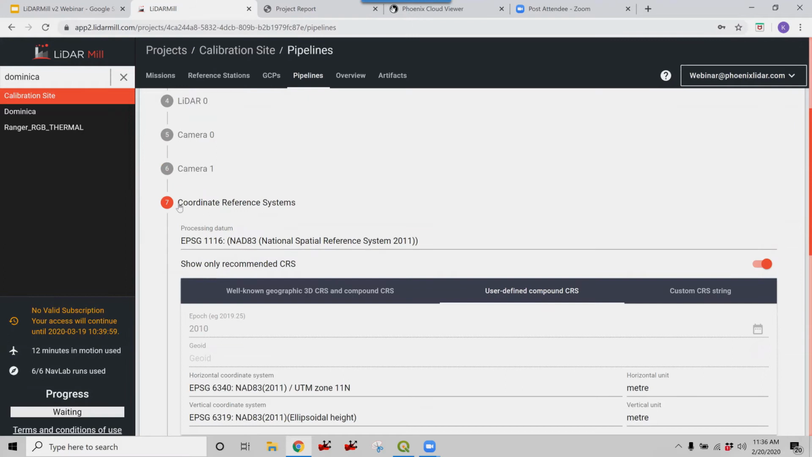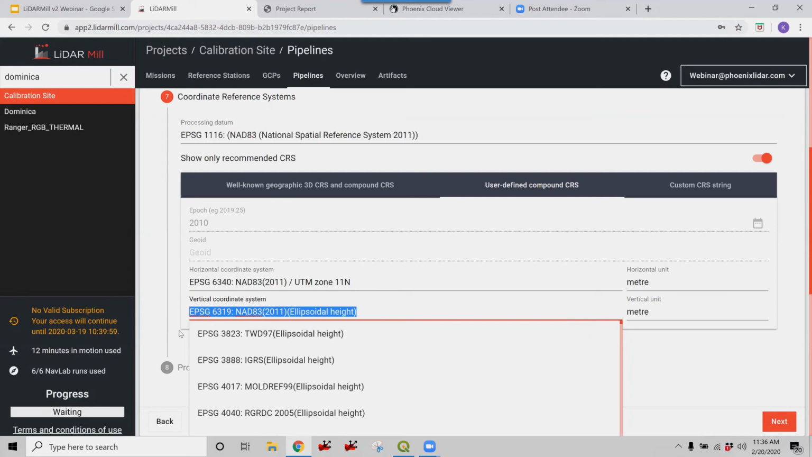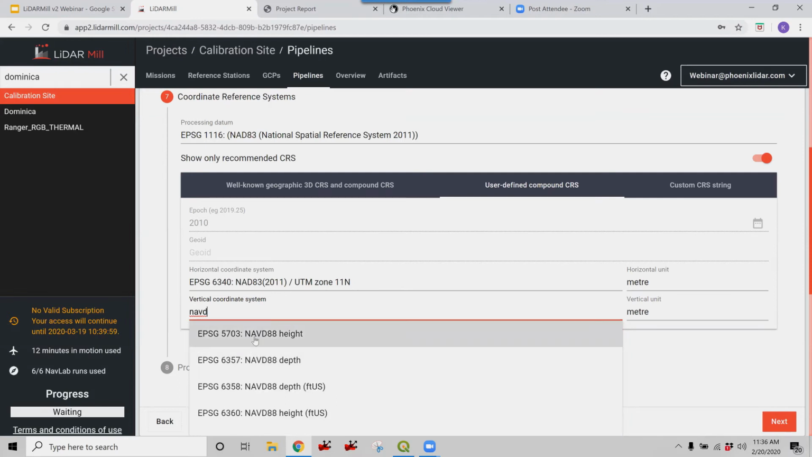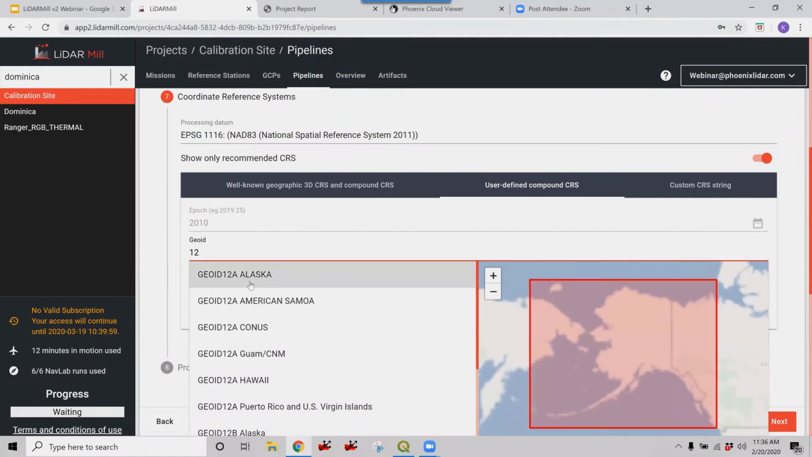And with step 7, you can configure your output CRS. So let's say I processed my trajectory in Navlab using ellipsoidal elevation. Then I don't want my output data product to be in ellipsoidal elevation. So this is where you can change your output to be orthometric elevations.